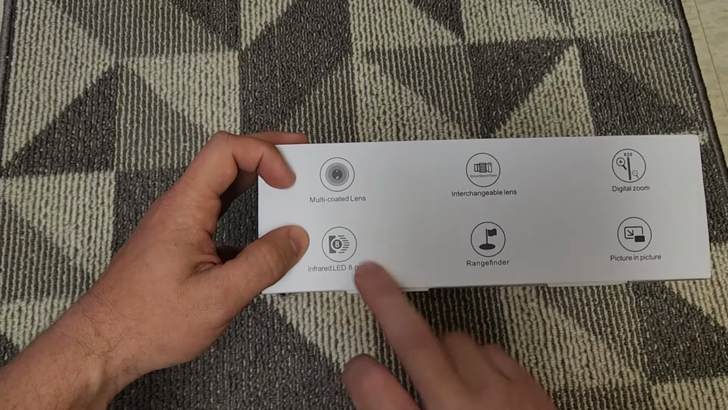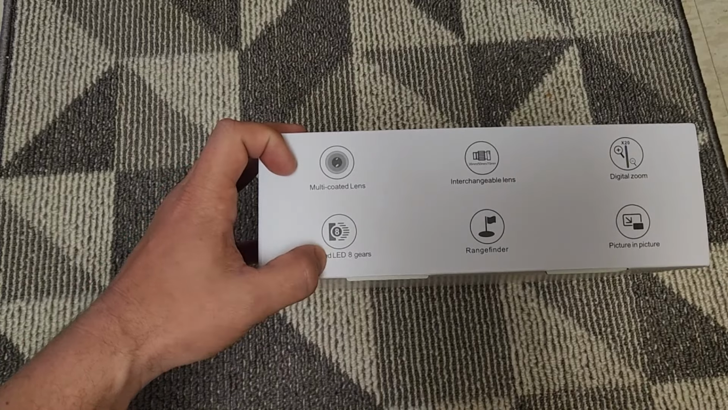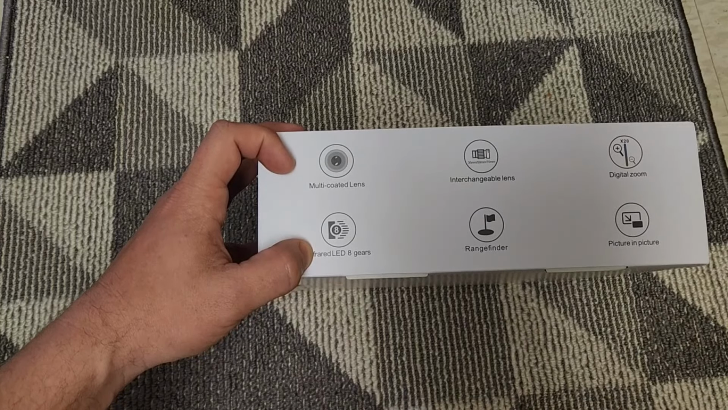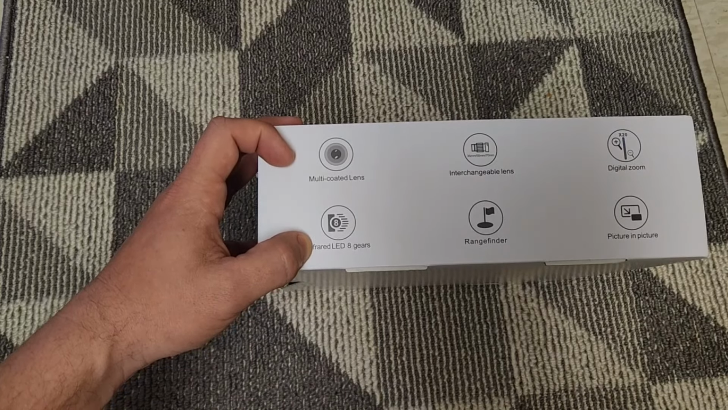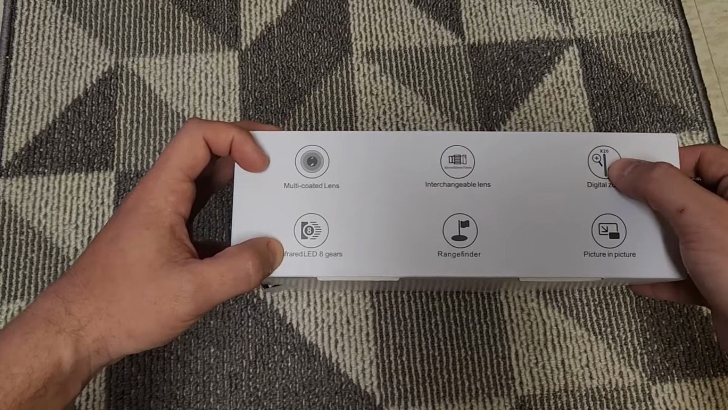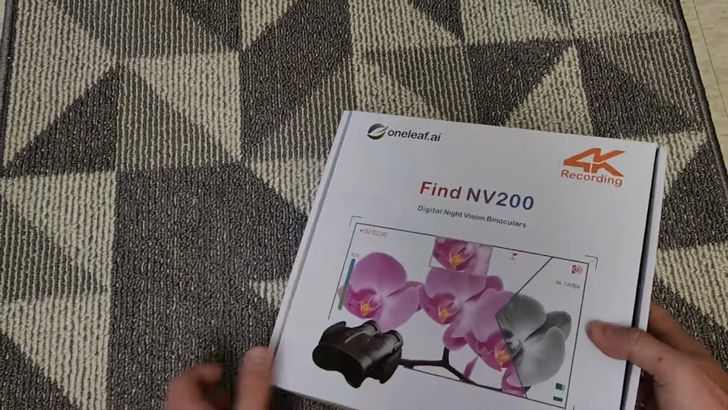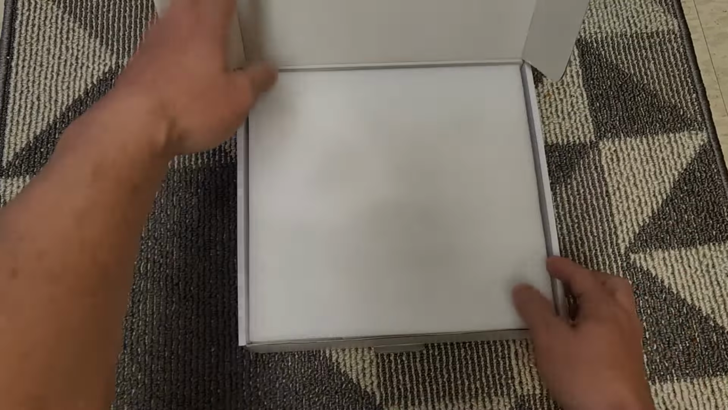Infrared LED attached, which is nice. 8 gears. I wonder if that means like 8 levels. It does have a rangefinder. Very cool. Interchangeable lens. So this one they sent with the 50 millimeter lens, which I'm told is better at night. They also offer a 70 millimeter lens, which can also be used at night, but that one is supposed to be better in the day. Again, we have up to 20 times digital zoom and a picture-in-picture function. But anyway, let's get into the meat and potatoes here, which is the actual product.